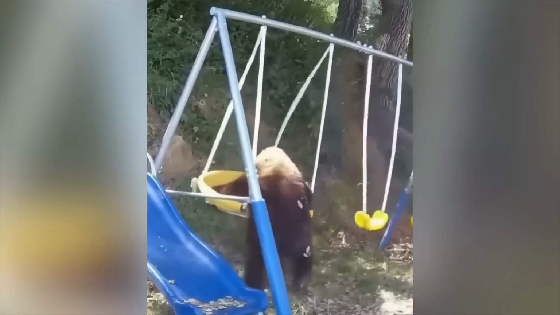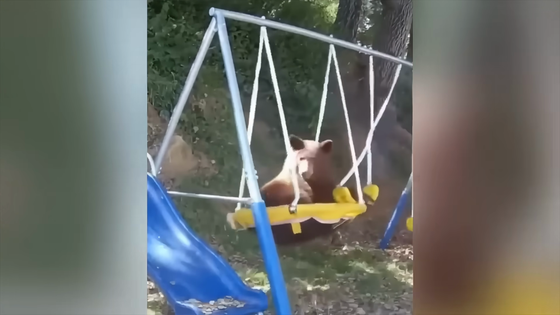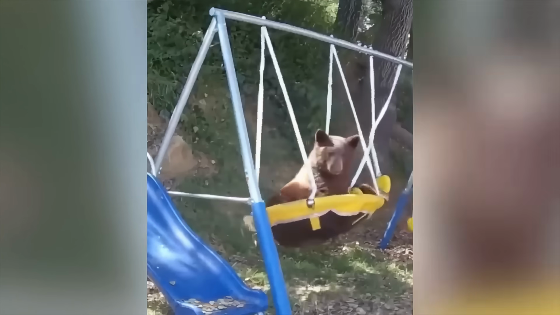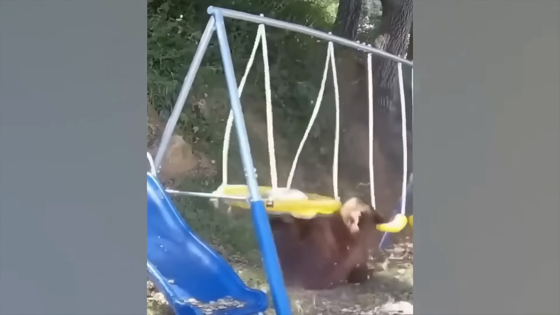How great is this? A guy noticed that this bear was coming out of the woods to play on this swing set. Well, he could never fit onto the small swing, so the guy did what any normal father would do. He built a big enough swing for the bear to swing with his children. No, I'm kidding about that, but he did build a big enough swing for the bear to swing on it.